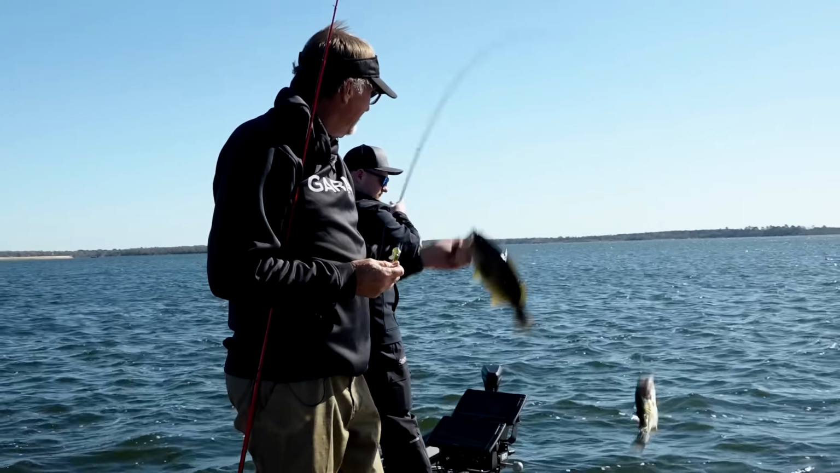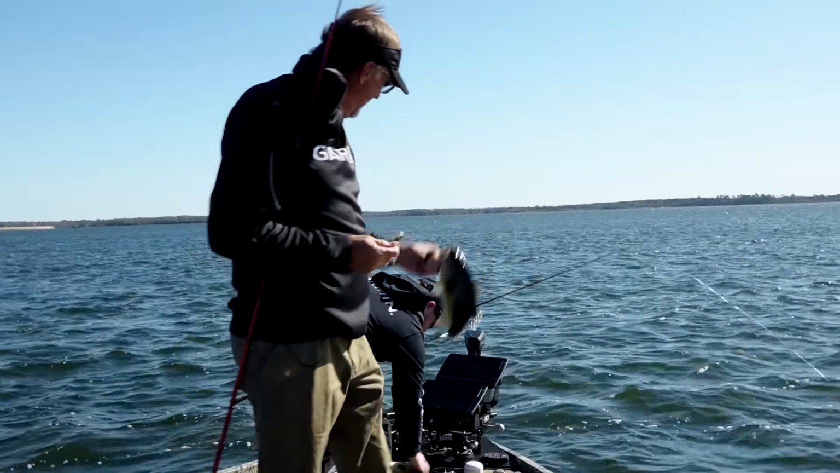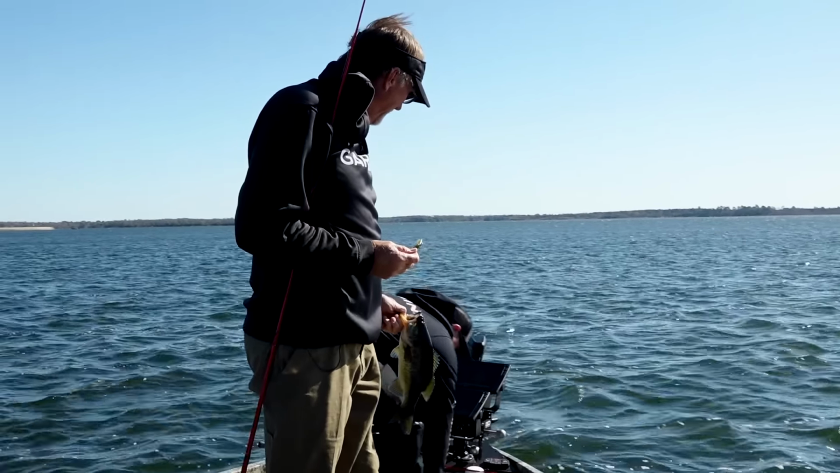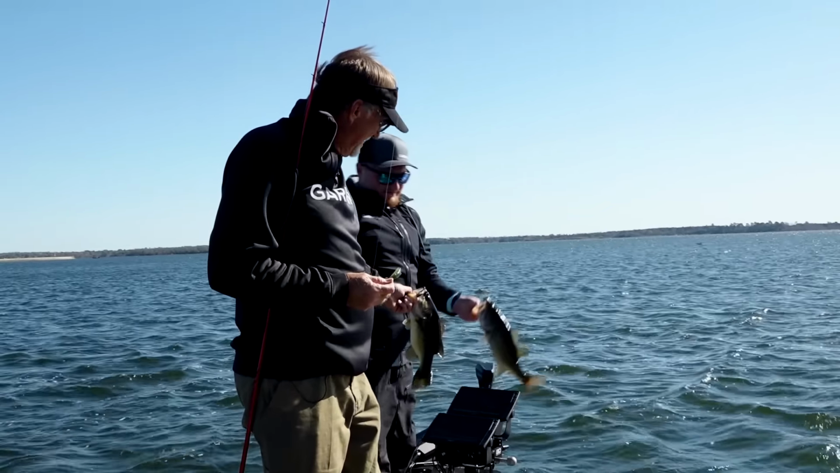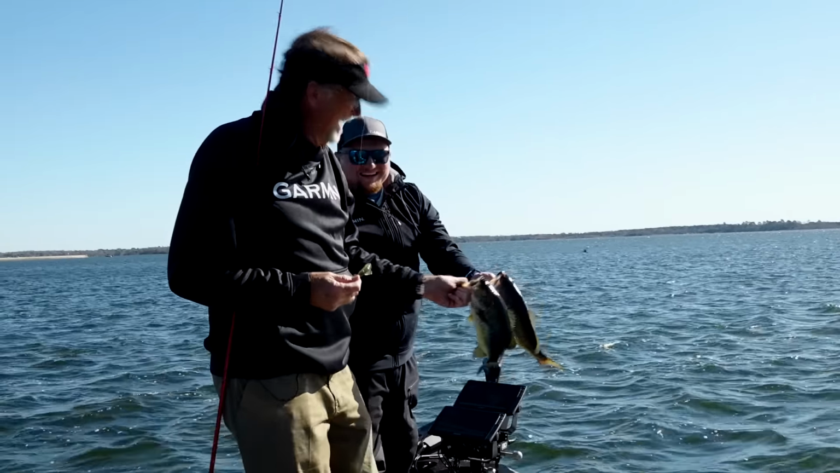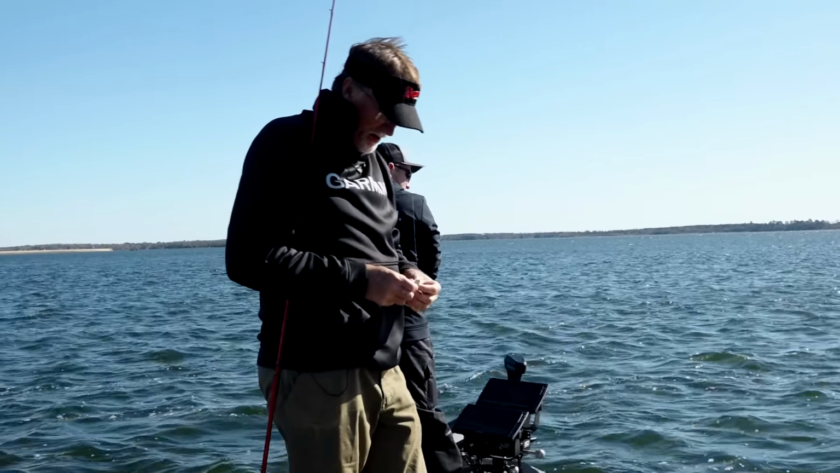Why do you always catch a bigger one than mine? I gotta throw him back in here. I don't know, I might outweigh you. Let's see. My arms are gonna be longer on this one, Levi. Ah, mine's bigger. If you don't have fun fishing, something's wrong.